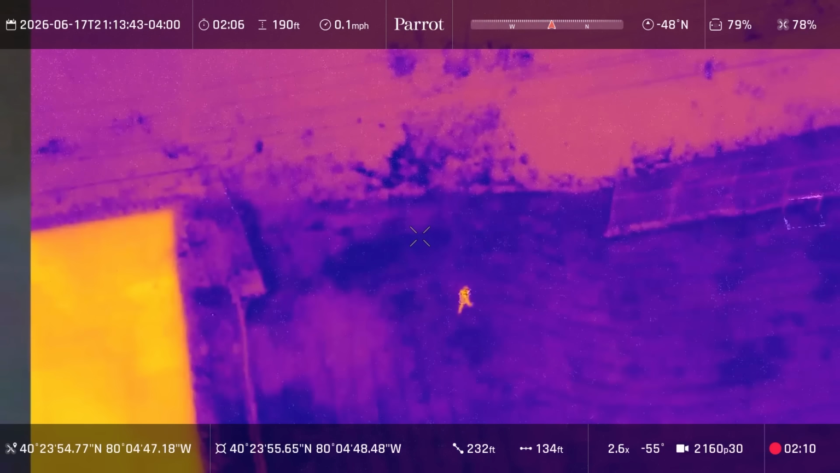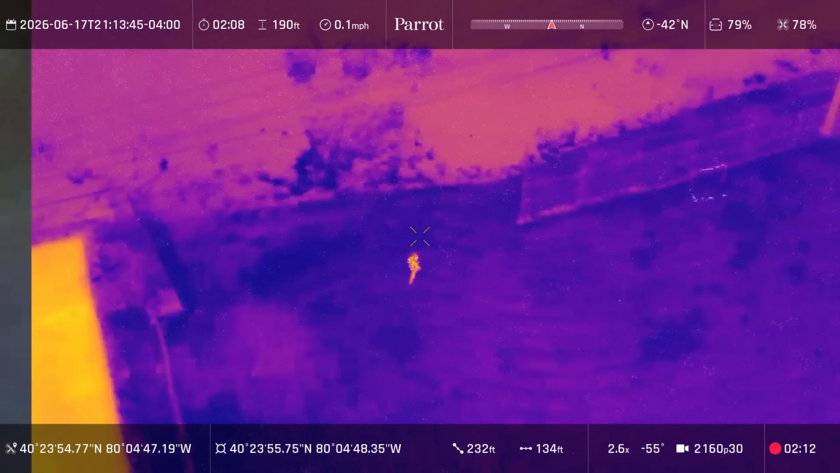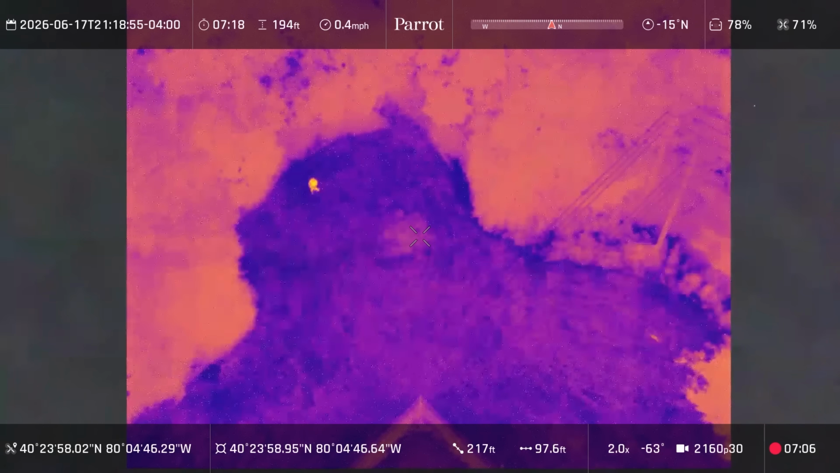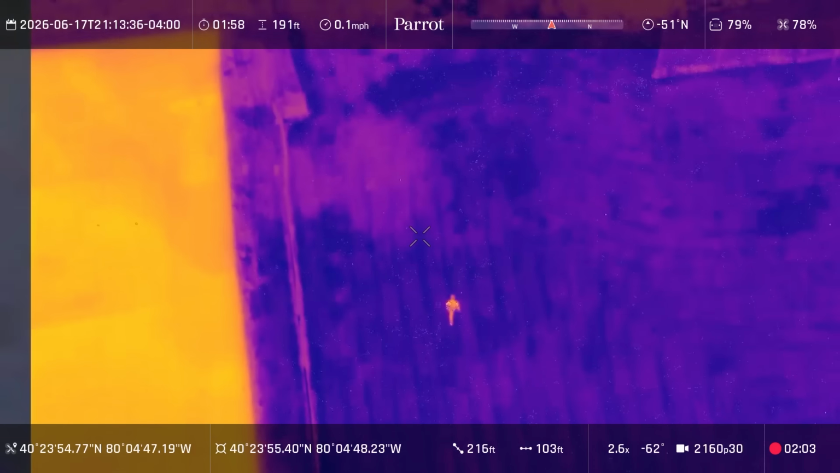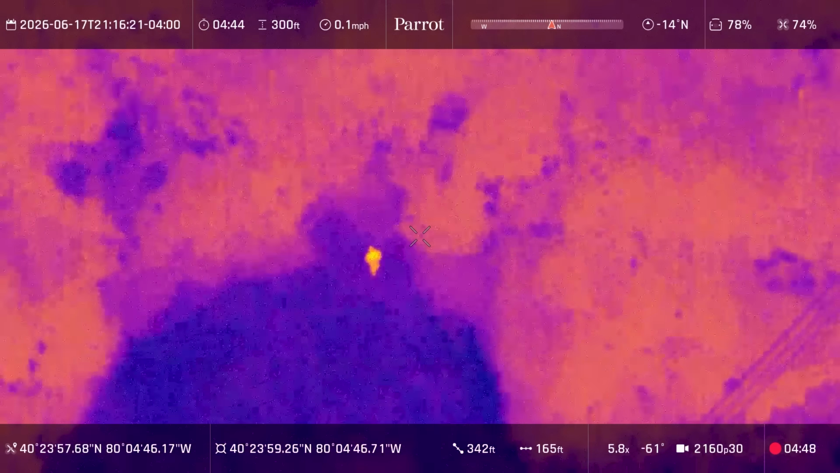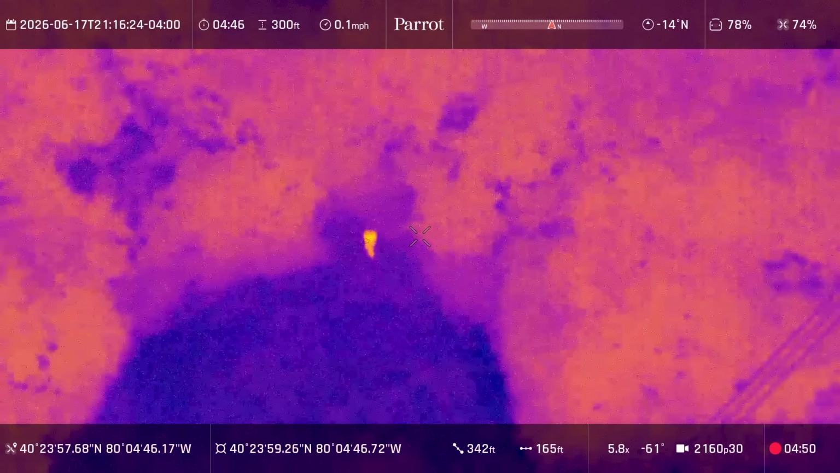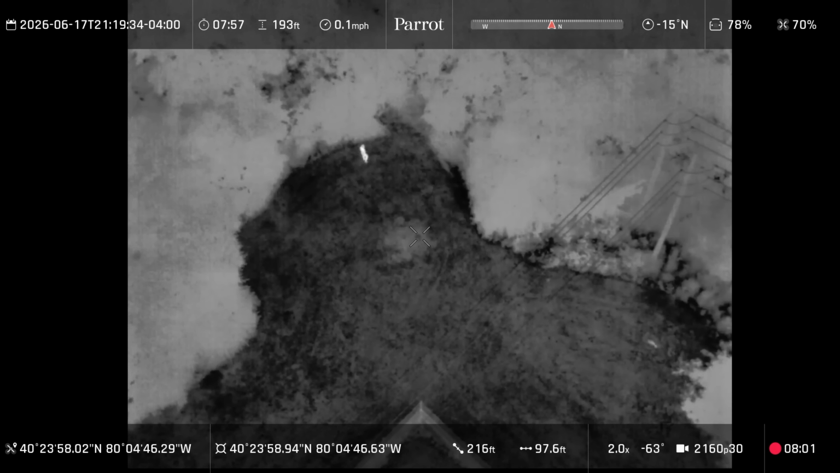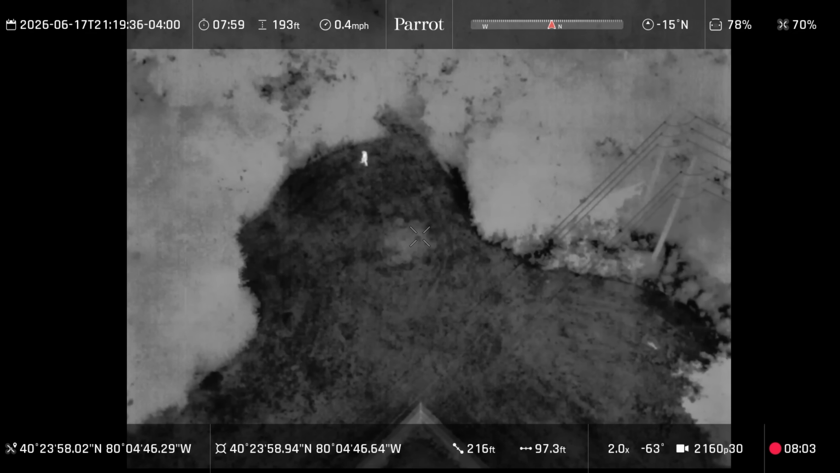So we tested the thermal camera in different color palettes at both 300 feet and 400 feet to see how it looked. And the results are what you're seeing on the screen. I feel it is very usable at 300 and 400 feet high.